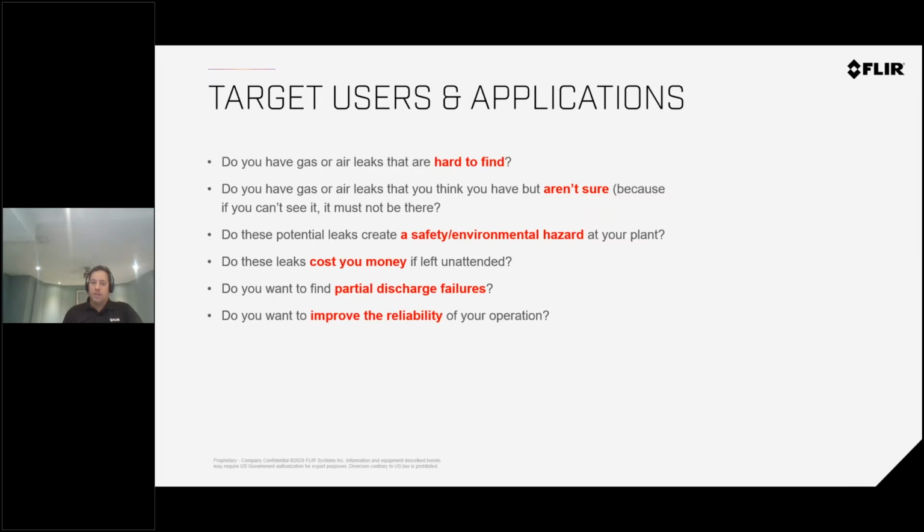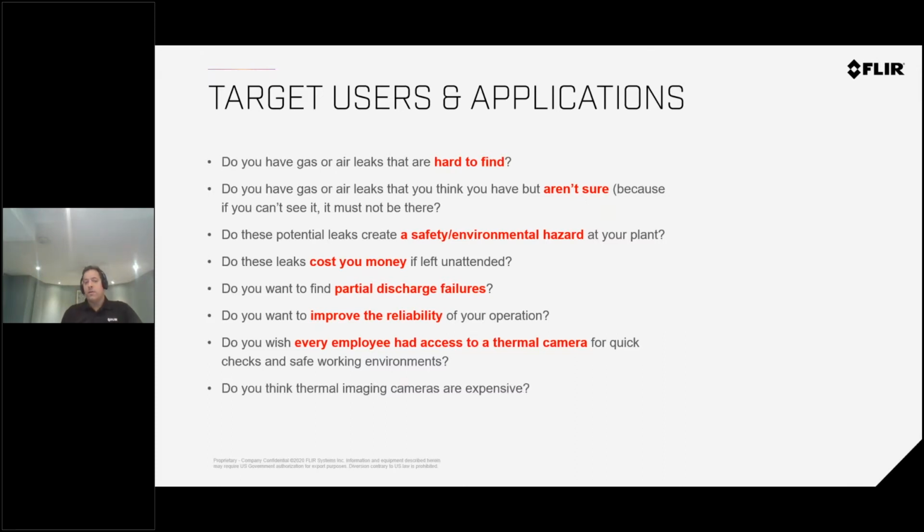Our solutions are designed to improve the reliability of the operation and to also give every employee some sort of access to a camera, whether it be a thermal camera or some other system that we offer. One of the typical things that we always hear in the industry is that thermal cameras are very expensive and not everybody can have one. That's actually not the case. So that's why we're here today, to explain to you how our solutions can be a cost benefit in a variety of applications for you, especially in your preventative maintenance.